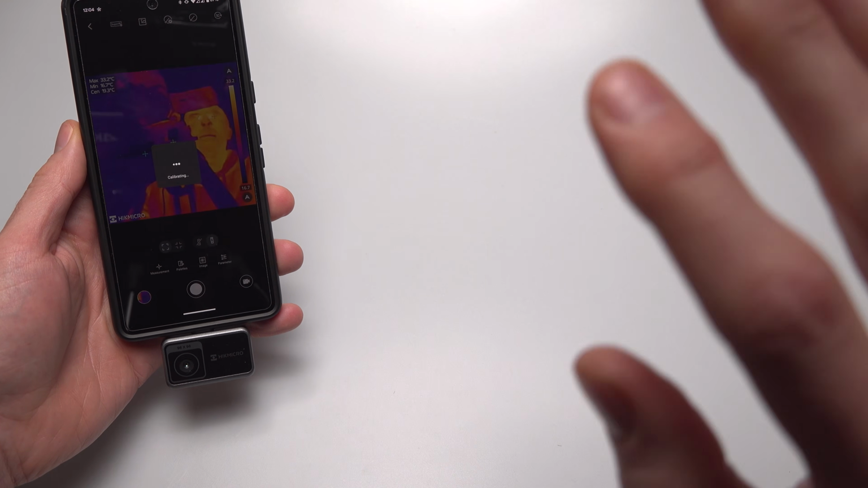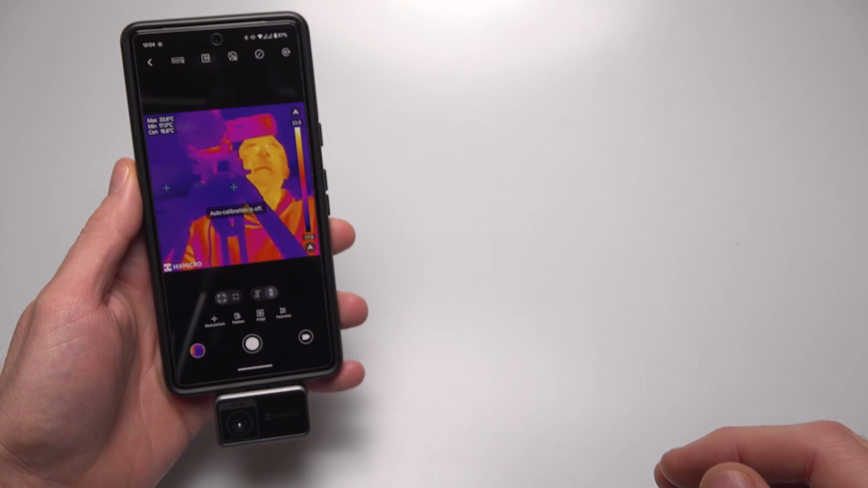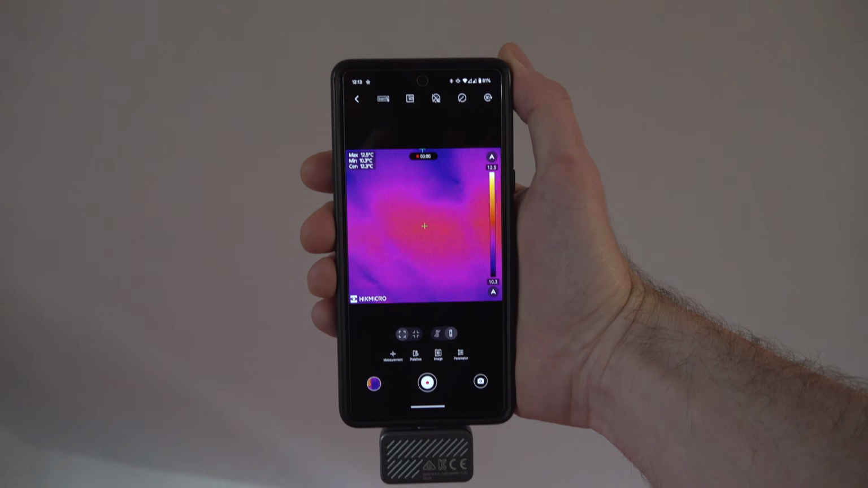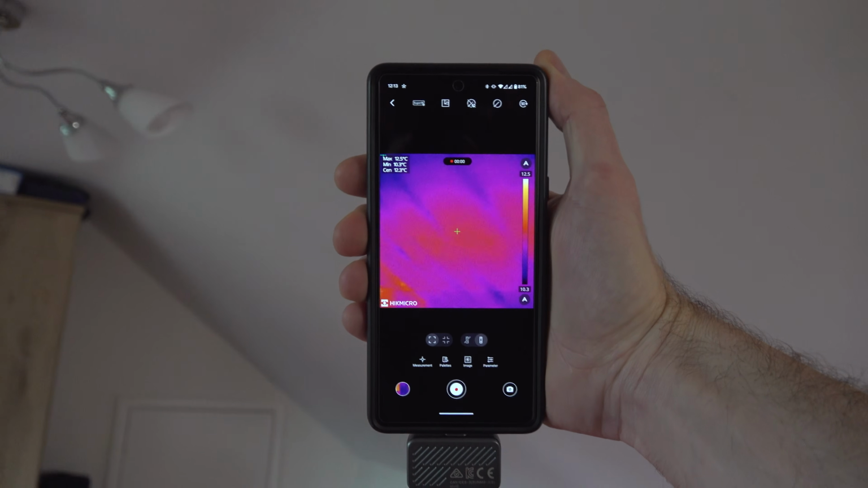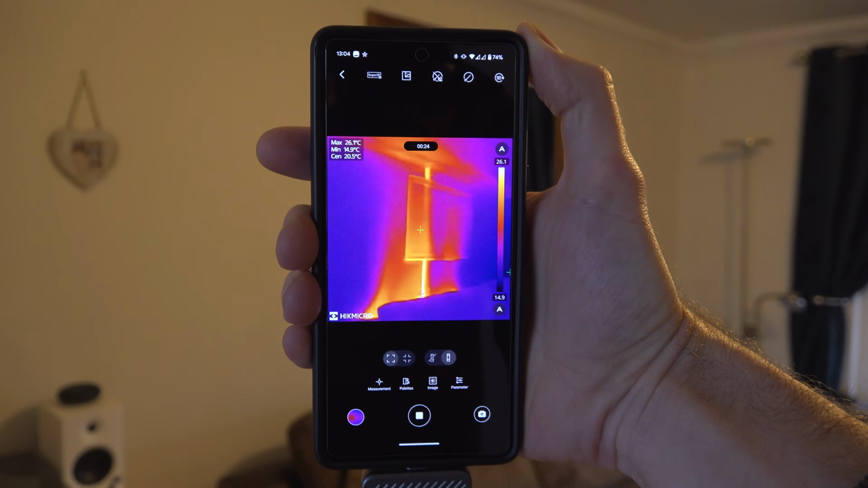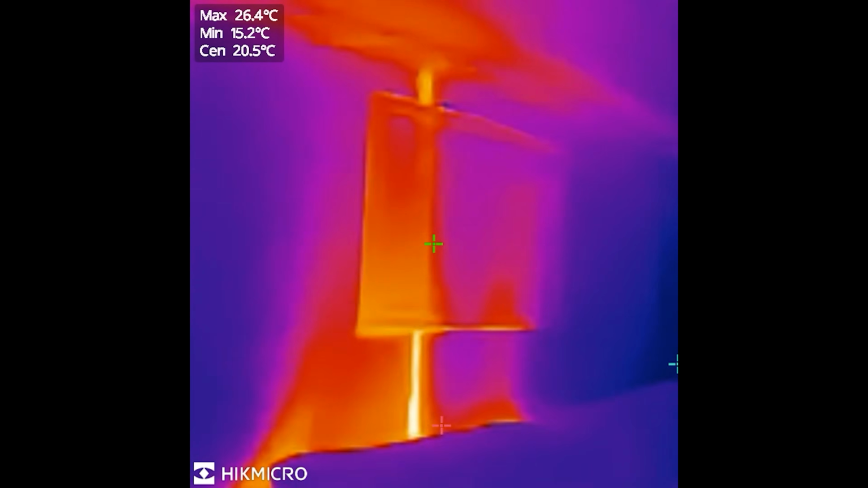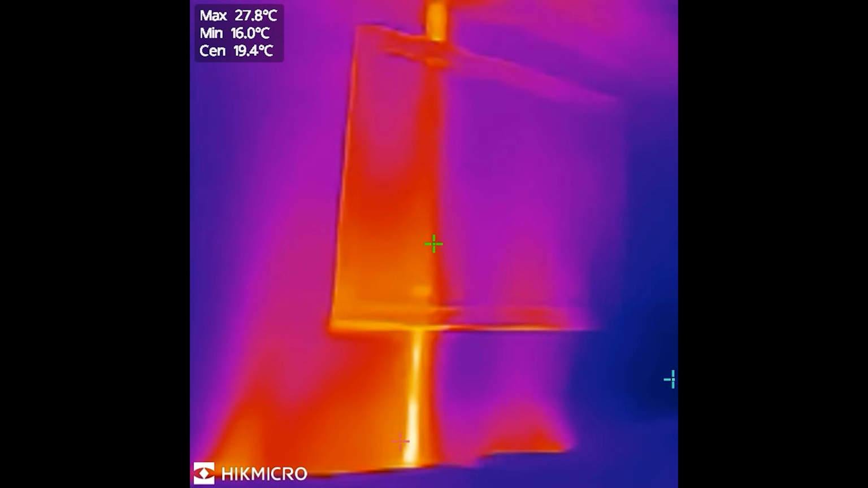Just bear in mind you'll want to turn off auto-calibration. It's maddeningly frequent and resets every time you open the app. Once plugged in, you're ready to start identifying hot and cold spots around your home. For instance, here in my lounge you can see the central heating pipe inside the wall glowing brightly. This is great for checking where pipes are or spotting cold water pipes if there's enough of a temperature difference.